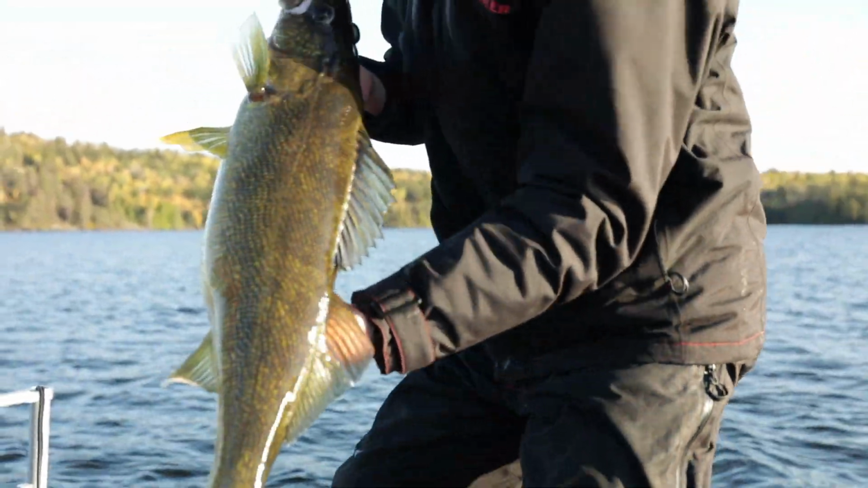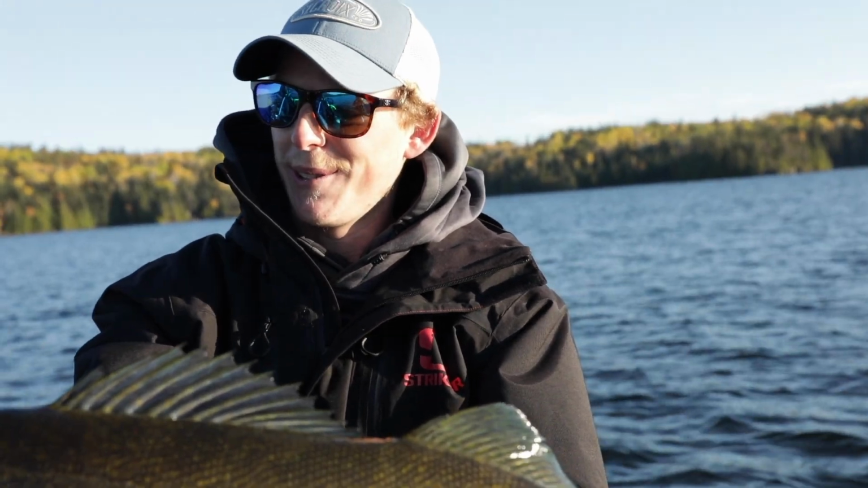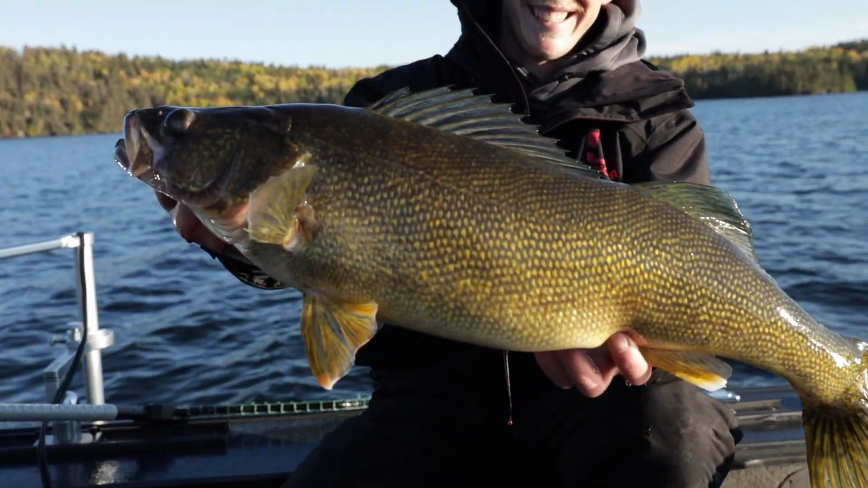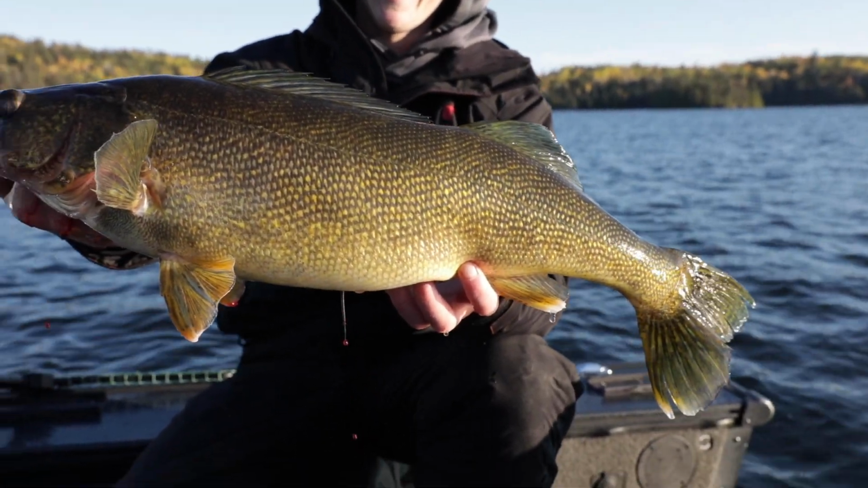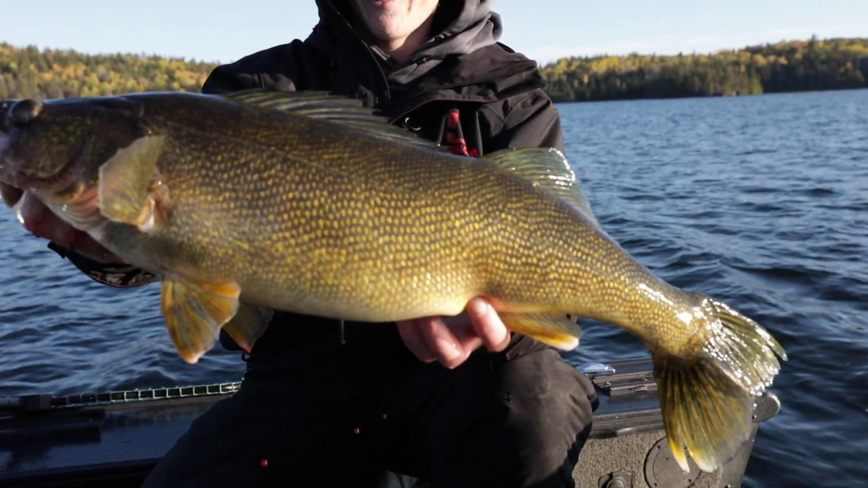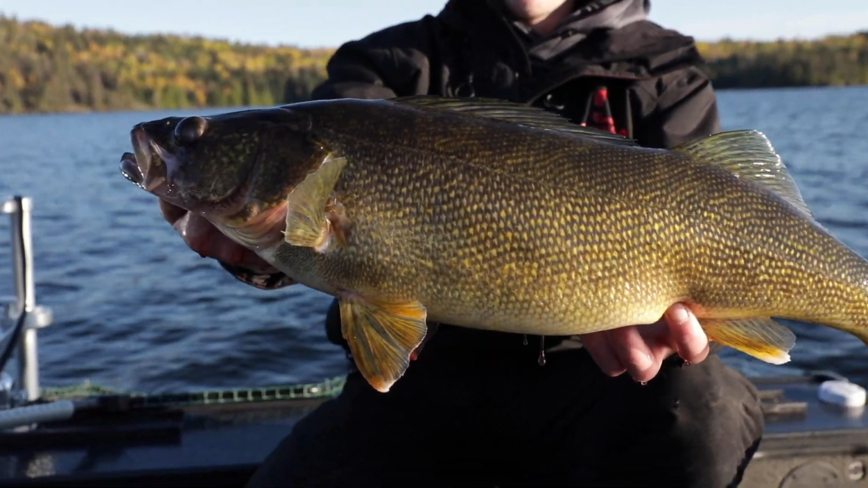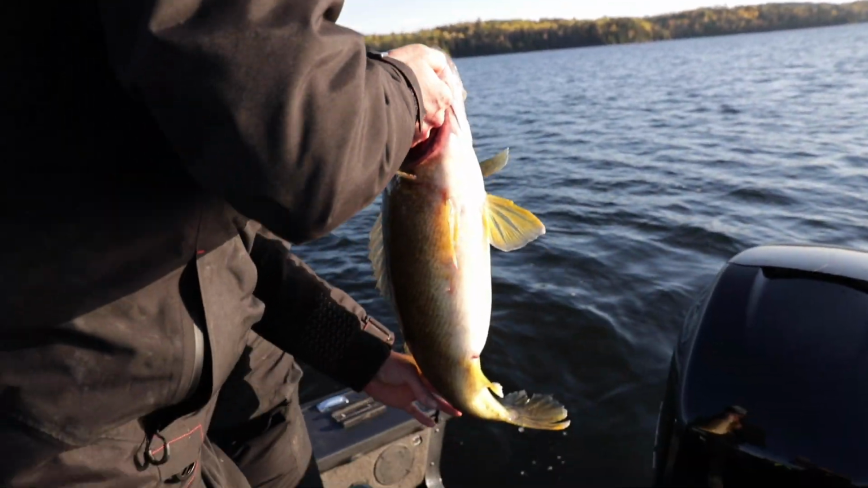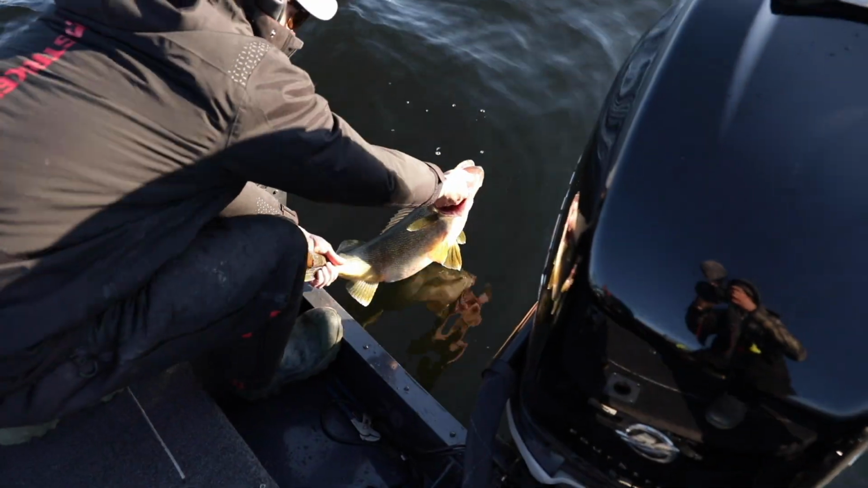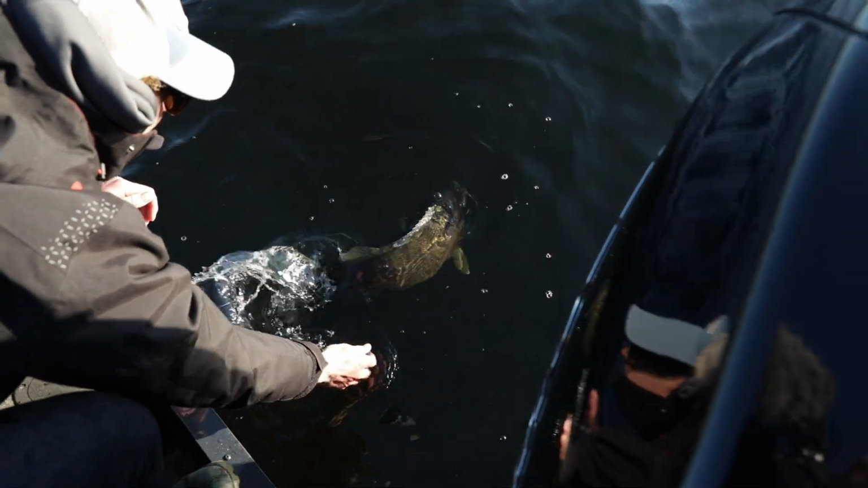Oh, what a fish, eh? Me and Eric were watching this one on the live scope for a while there, eh? Finally bit. Nice belly on him, eh? Beautiful fish though. Yeah, it's pretty fun watching these fish on the live scope, watch what they're doing down there. Get this baby back. Oh yeah, he's good.